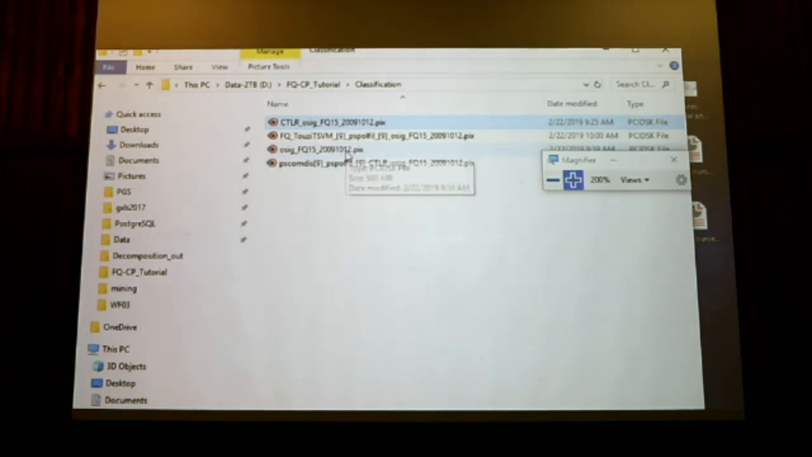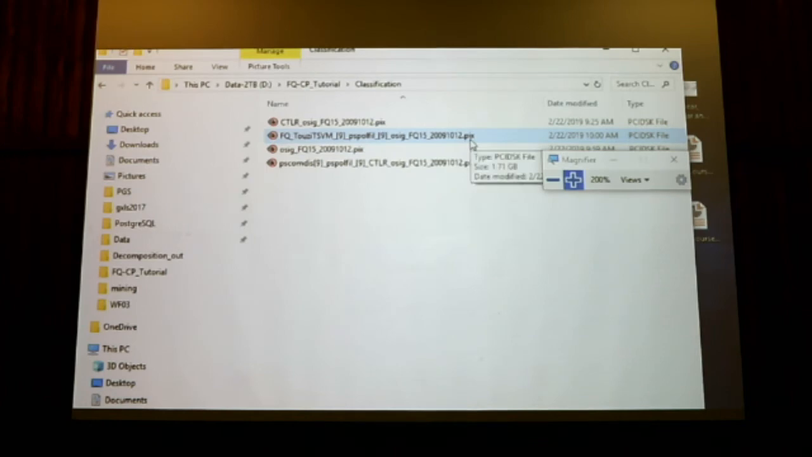So again, one last time, I need the ortho-rectified file, the FQ15, 2009, 10, and 12. The synthesized CTLR compact polarimetric mode that we have generated this morning. You need the 2Z decomposition that we have generated yesterday. That is called FQ, 2Z, TSVM9, PSPolFill9, etc. And be sure that it always corresponds to October 12th.